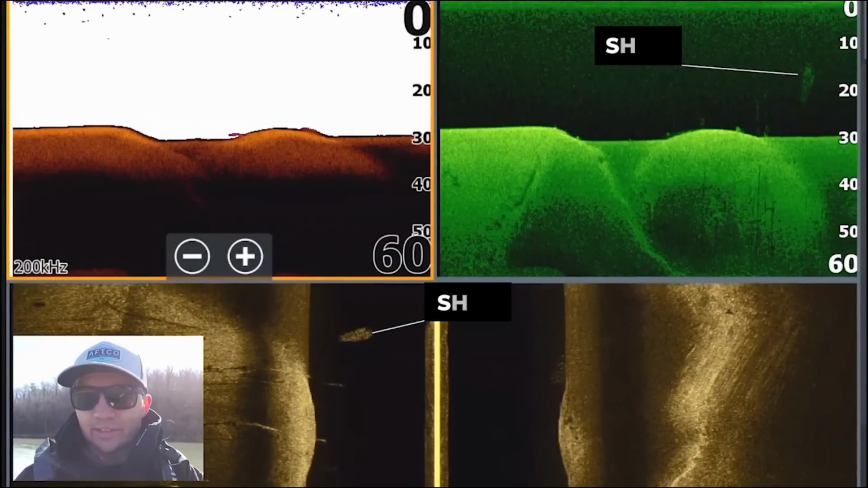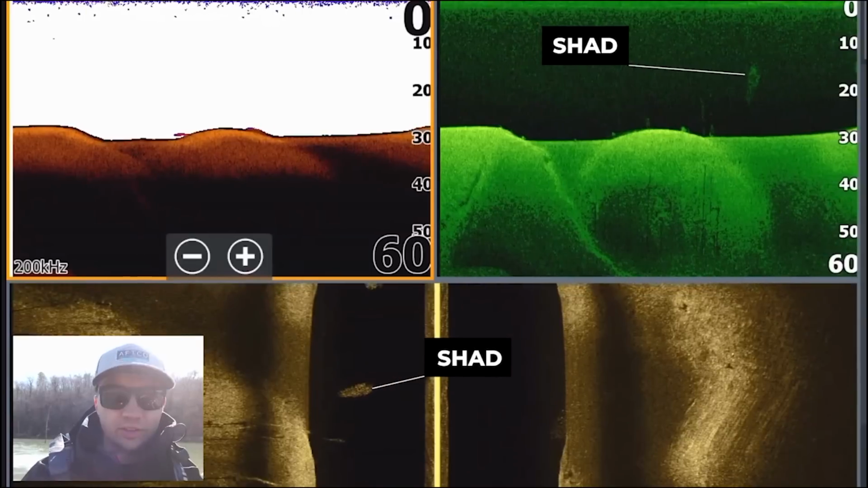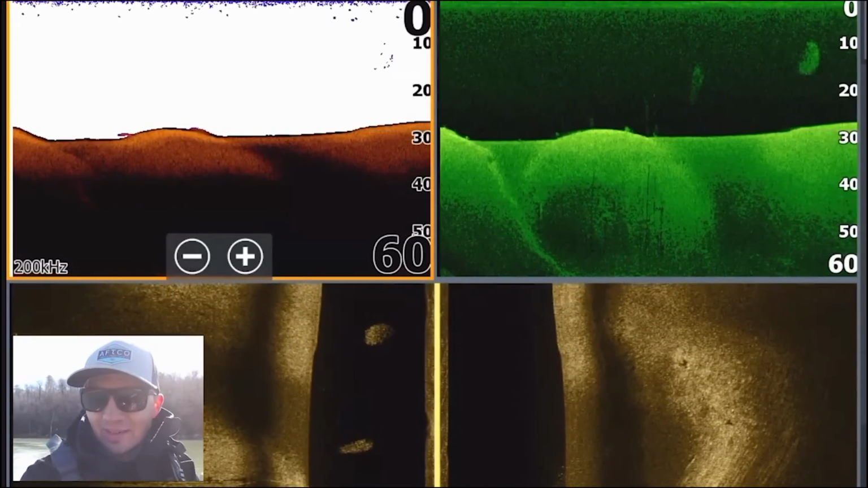Oh, there we go, guys. That's our first bait ball up there in 20 feet of water, suspended out in the center of this creek channel. And then we just found another bait ball as well. Now we're getting into it. This is what I've been looking for.